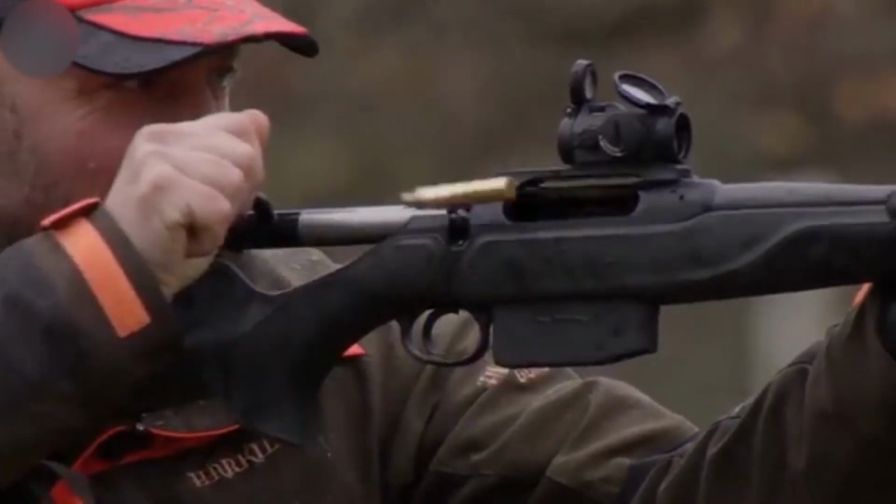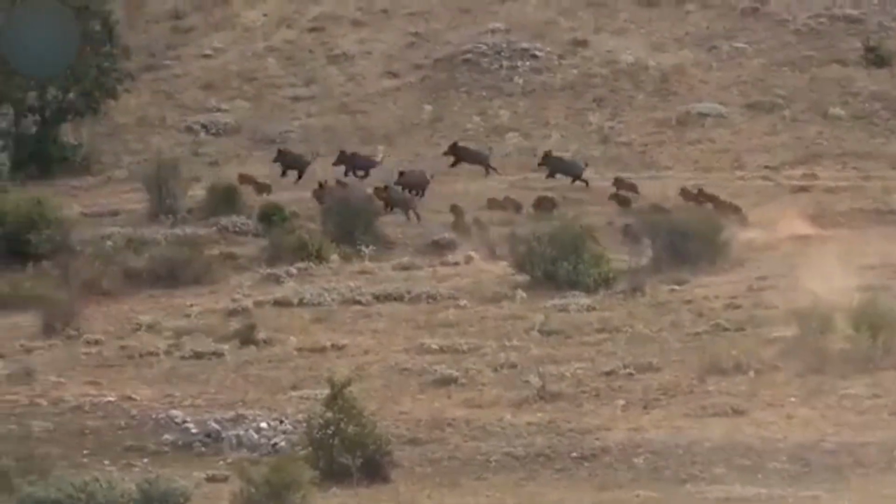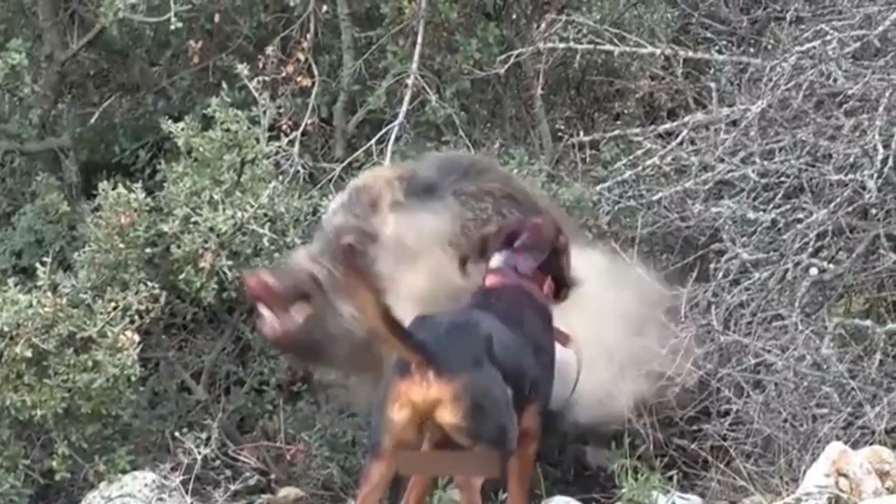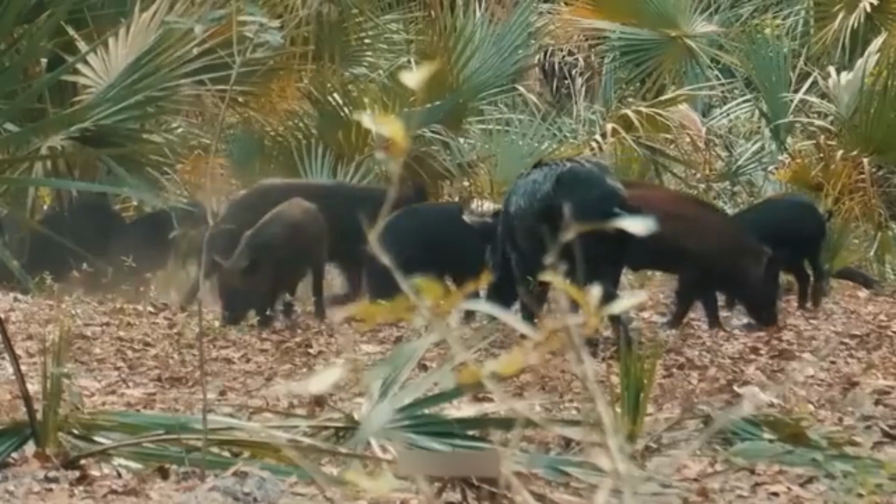After the earlier clash, we shifted to a new ambush point, thinking the action might slow down. We were wrong. Out of nowhere, a massive wild boar burst into view. Before we could adjust, it veered sharply and came thundering straight at us, eyes blazing with rage. Instinct took over. Gunfire erupted in a rapid burst, and I dropped the beast just before it could barrel into our line.